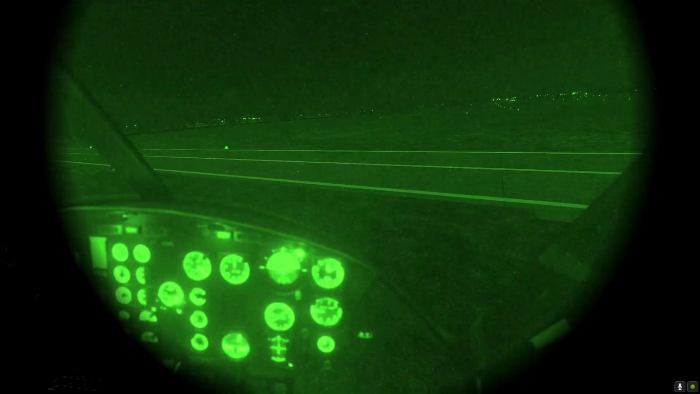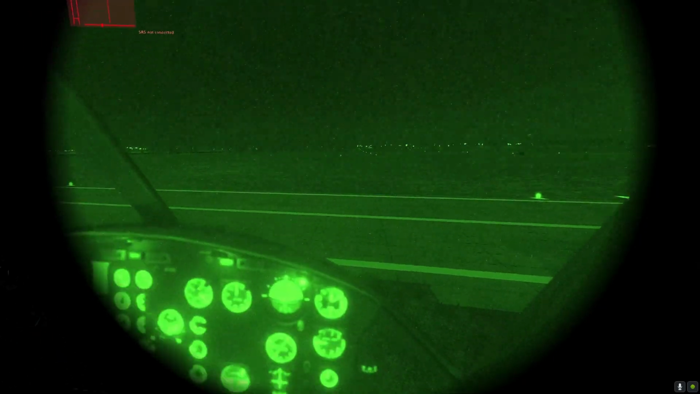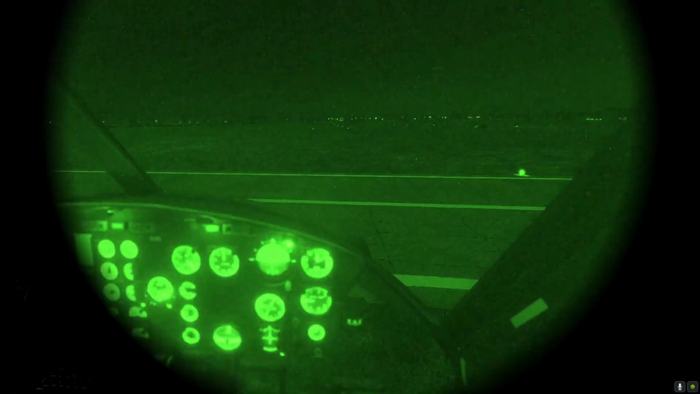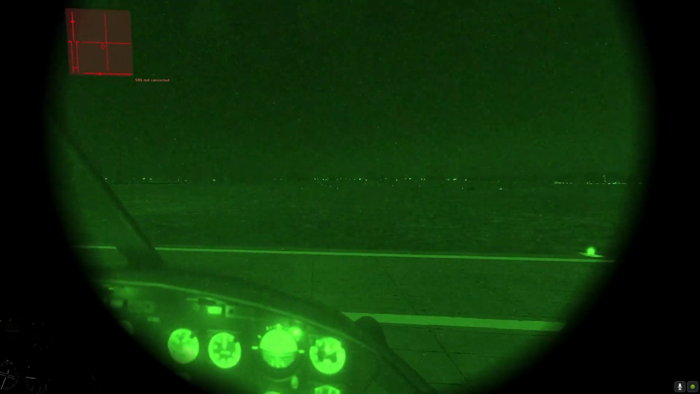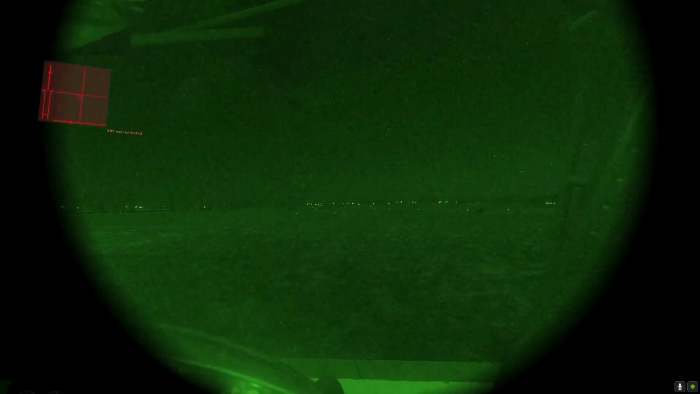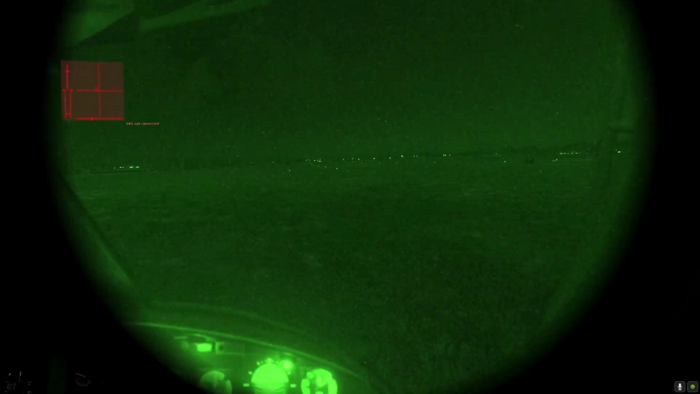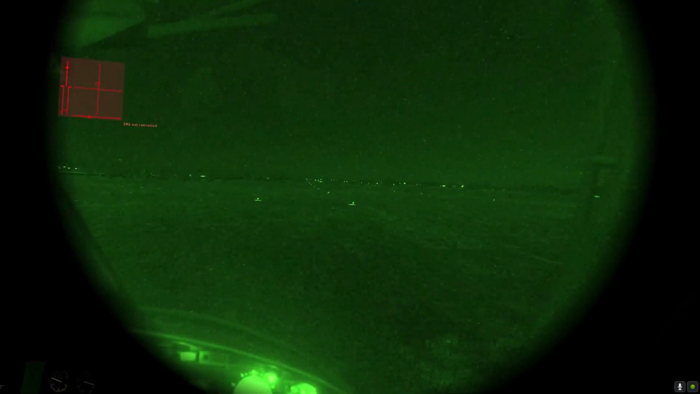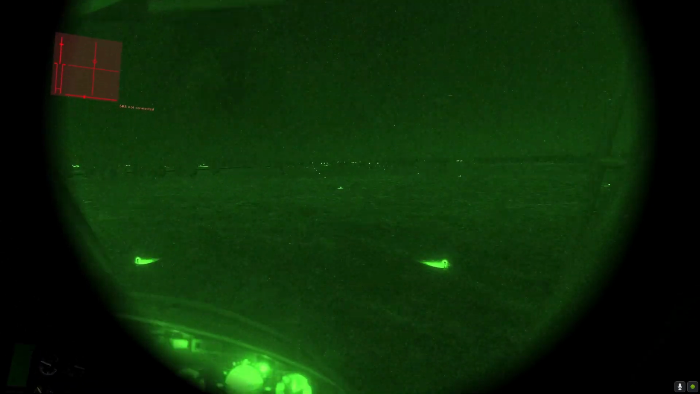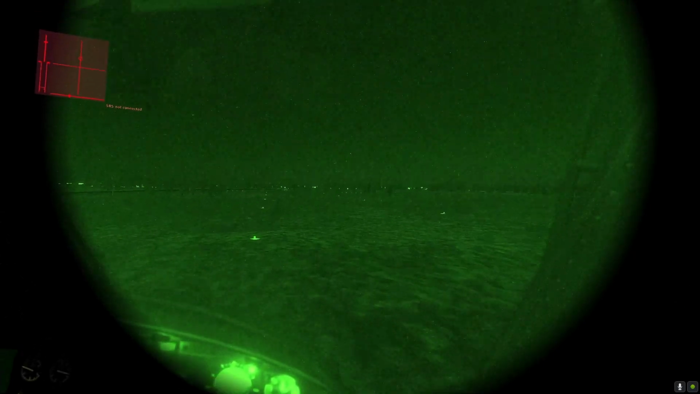For two, I know which needle I'm looking at. And I know left and right, and then we need to go straight forward here. And go ahead and get my funk on here. So the needle says we need to go to the right a little bit.